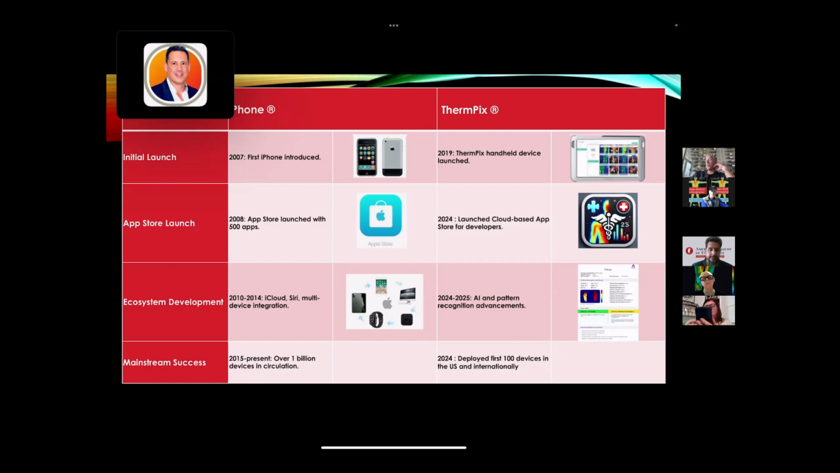We've launched an app store now that is cloud-based for developers, even some of those that may be on this call, where we're allowing people to develop apps for our specific proprietary, but very understandable, thermographic information. So some people are doing AI in a variety of different things, like the diabetic foot, like CVI, even in three-dimensional superimposition. Our app store is launched and will be fully functional in 2025.